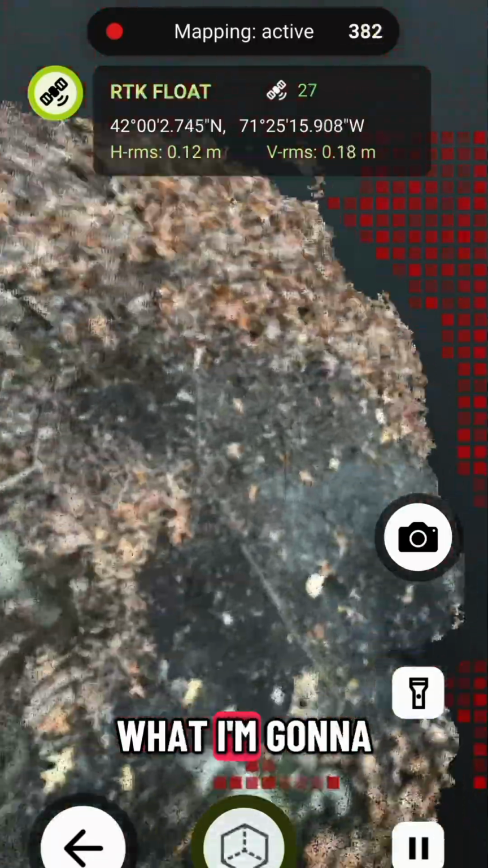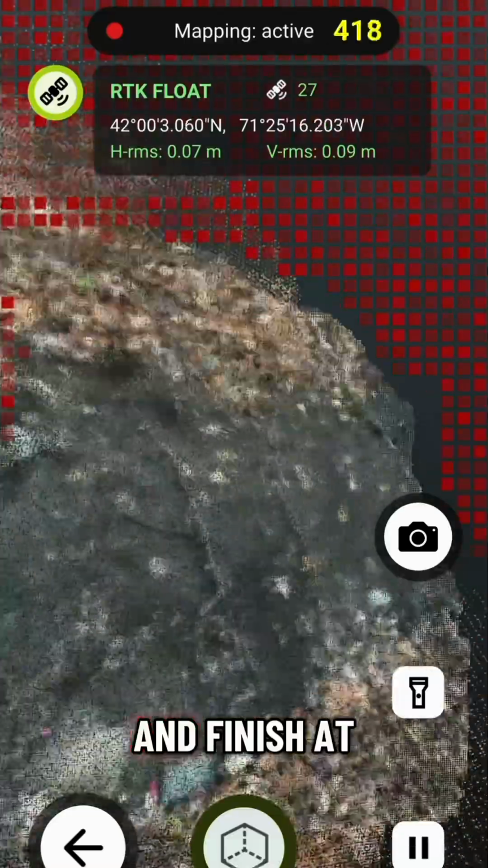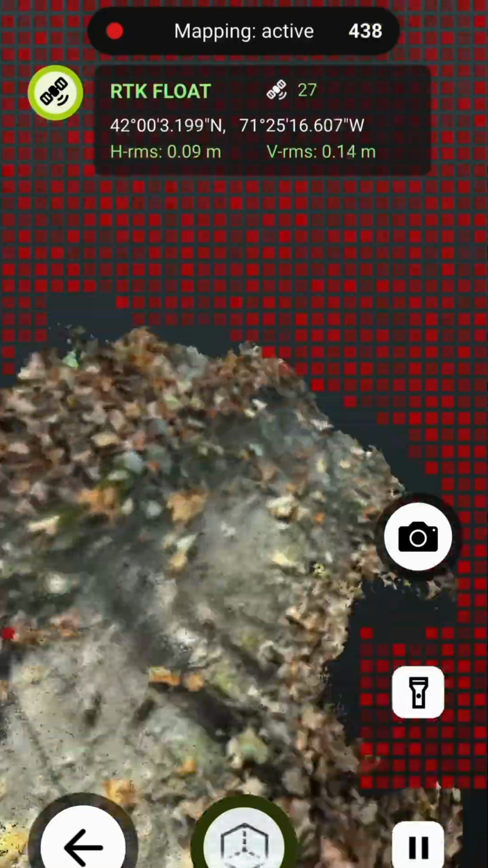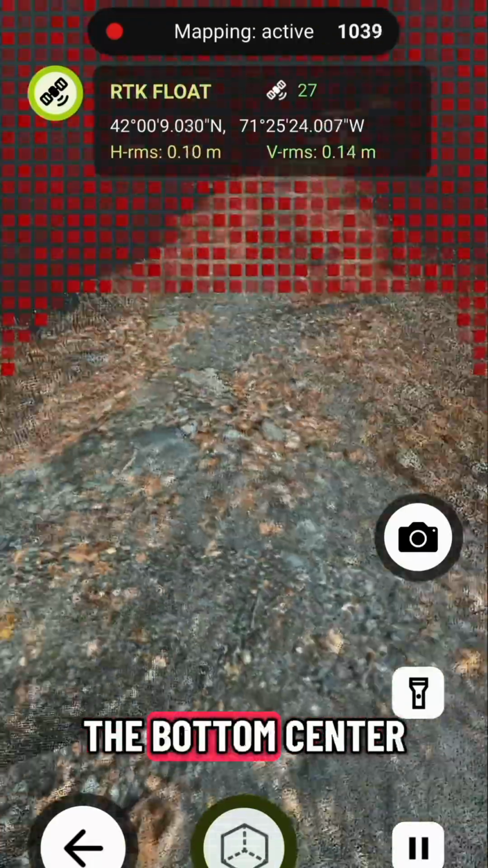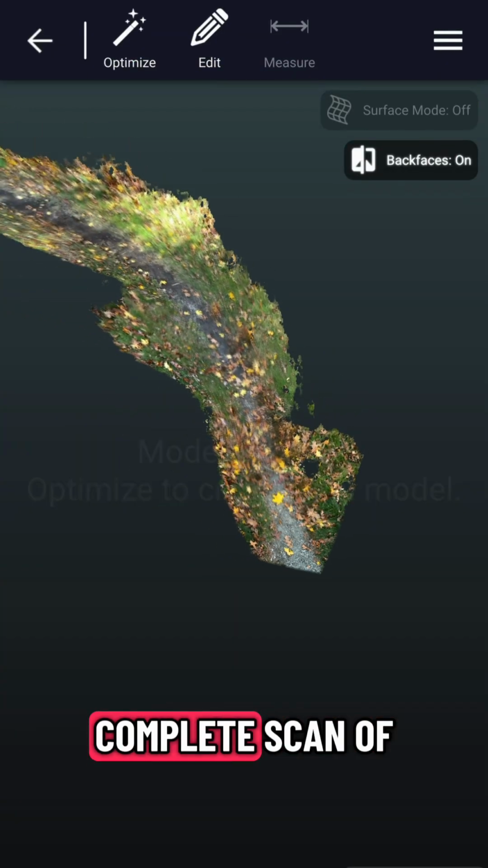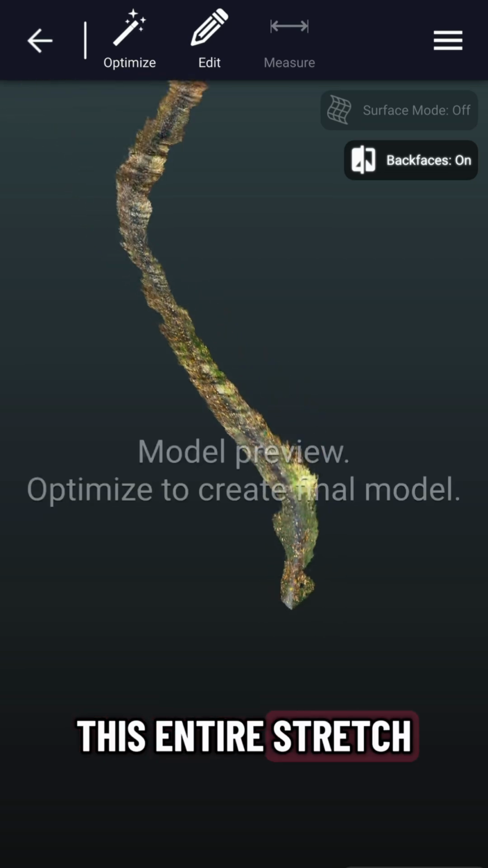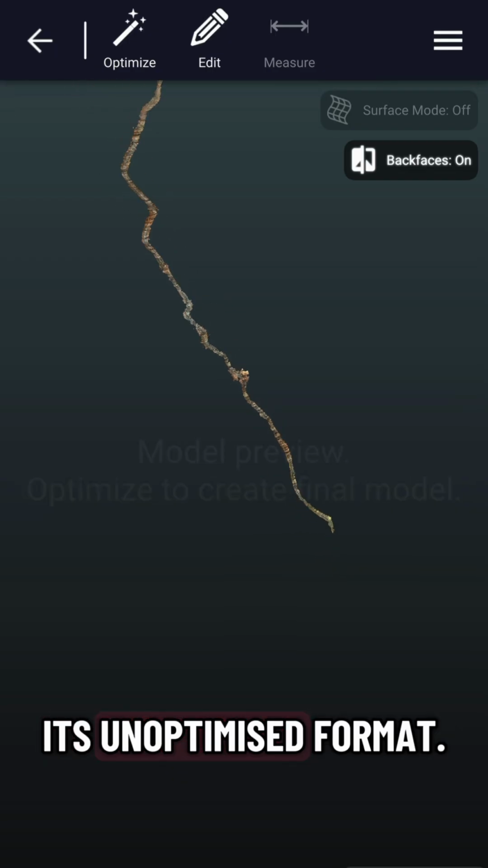Which is exactly what I'm going to do now as we go ahead and skip forward for your convenience and finish at the end of this trail. So now that we've reached the end of our scan, we simply press the bottom center button again to finish. And there we have it, our complete scan of this entire stretch of trail immediately rendered in its unoptimized format.